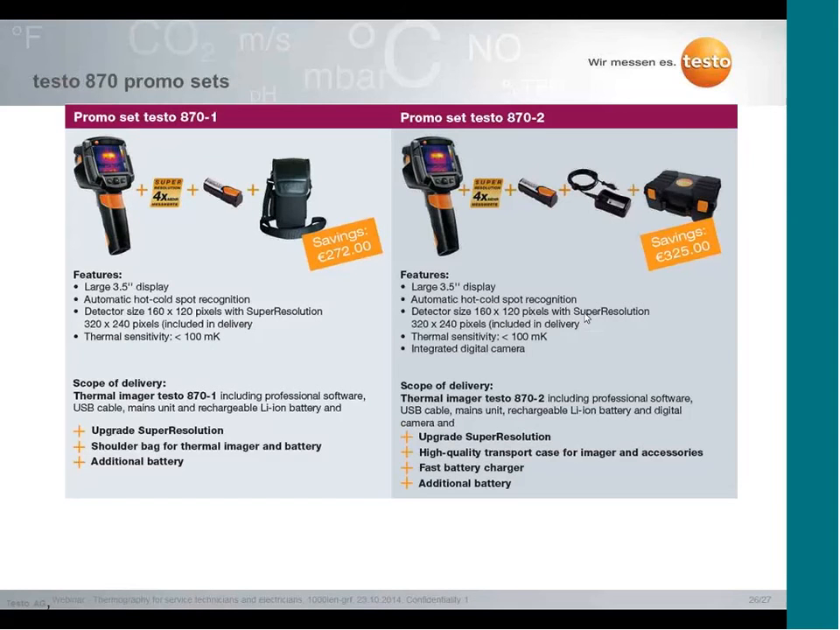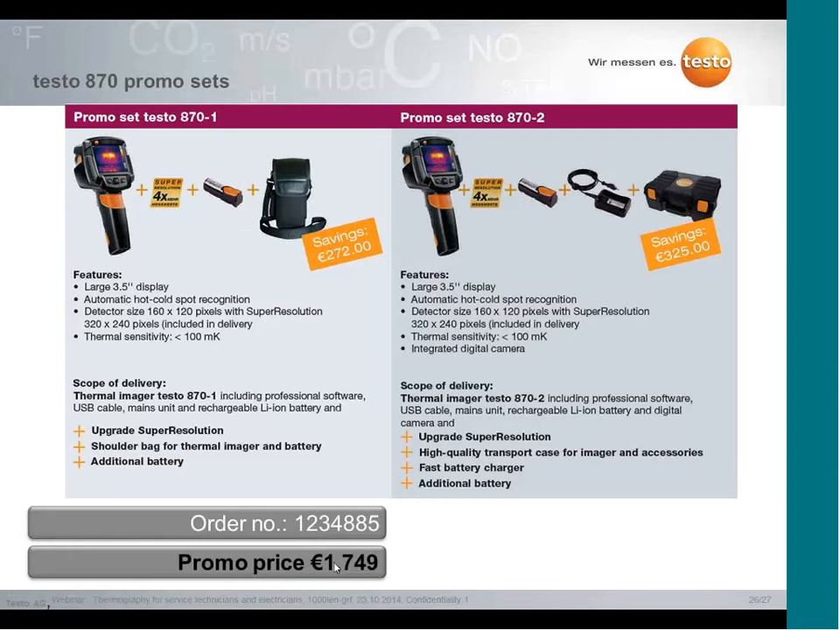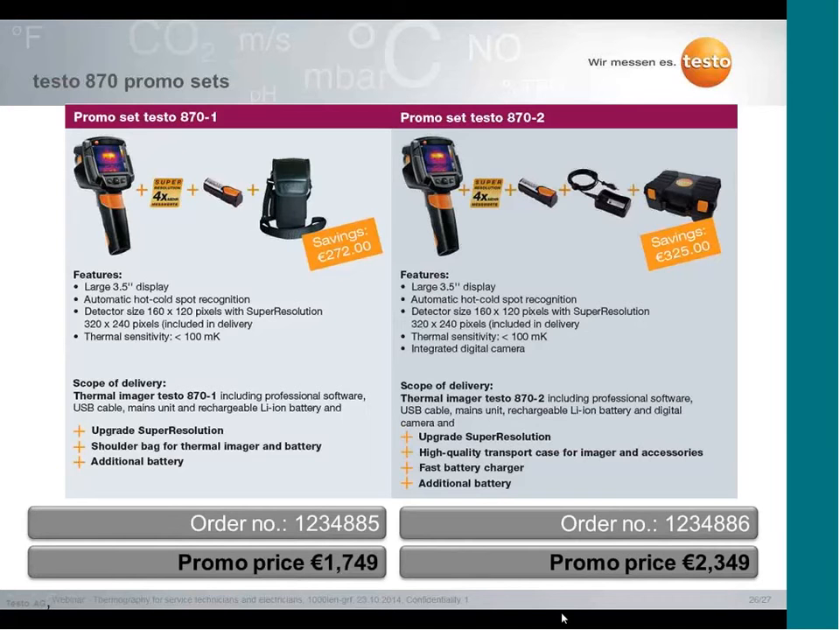The main points: you can get the thermal imager including super resolution and additional accessories, and you have a promo price from 1,749 euros, and the second promo price is 2,349 euros, and you have a saving if you buy this promo set.